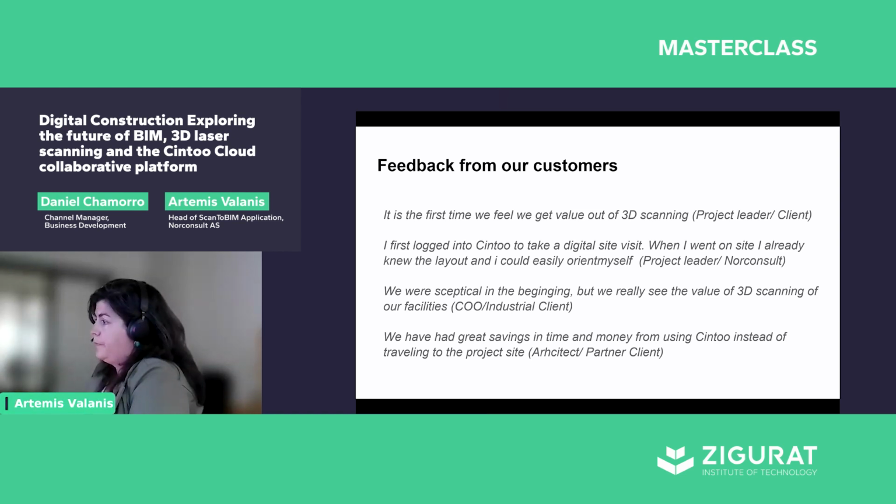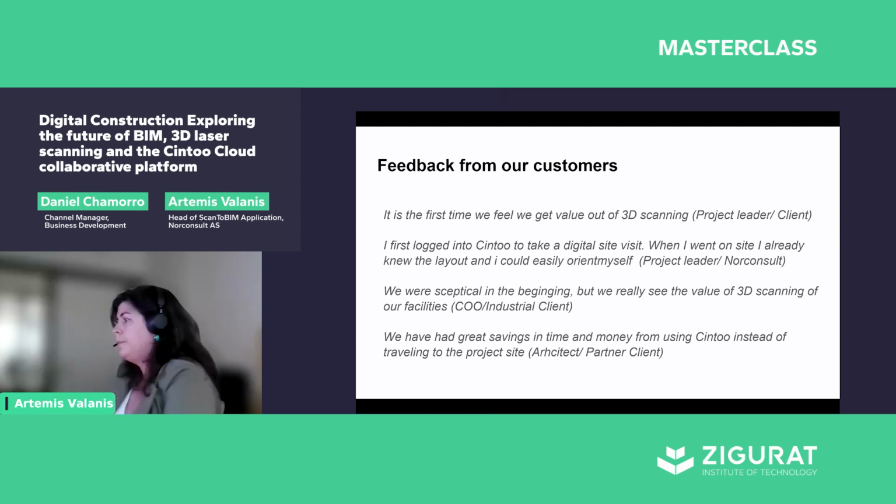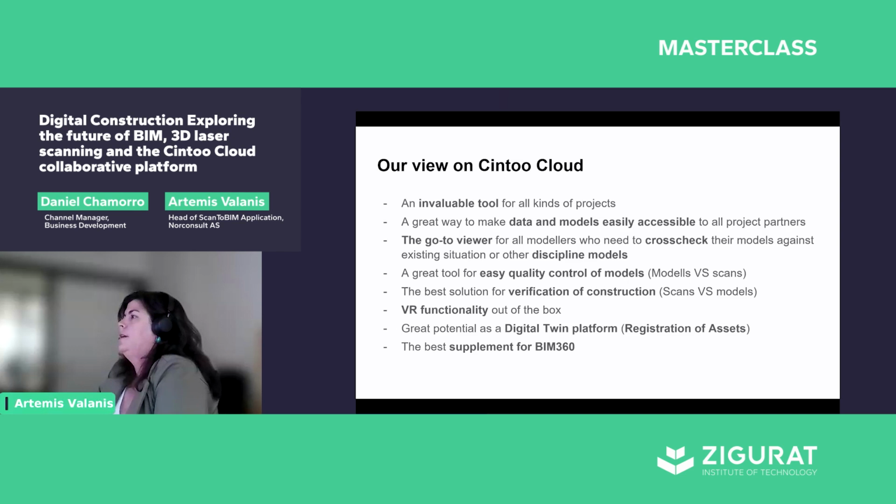And another example is from architects who work on a project. We provide the data and where we use Cintoo as a viewing platform. And they report that they had also very good savings, both in terms of time and money from using Cintoo for their projects. To summarize, Cintoo Cloud for us is an invaluable tool for all kinds of projects.